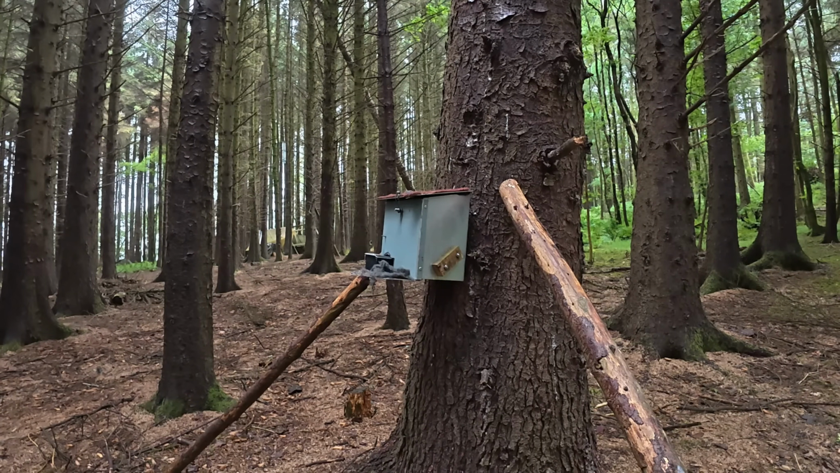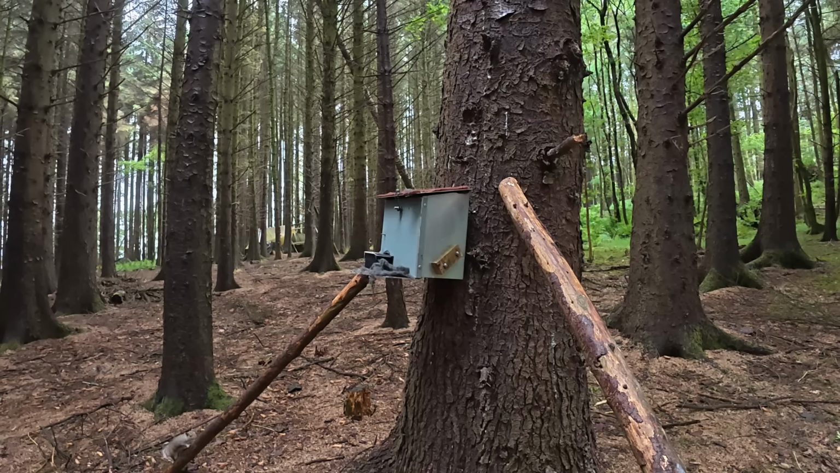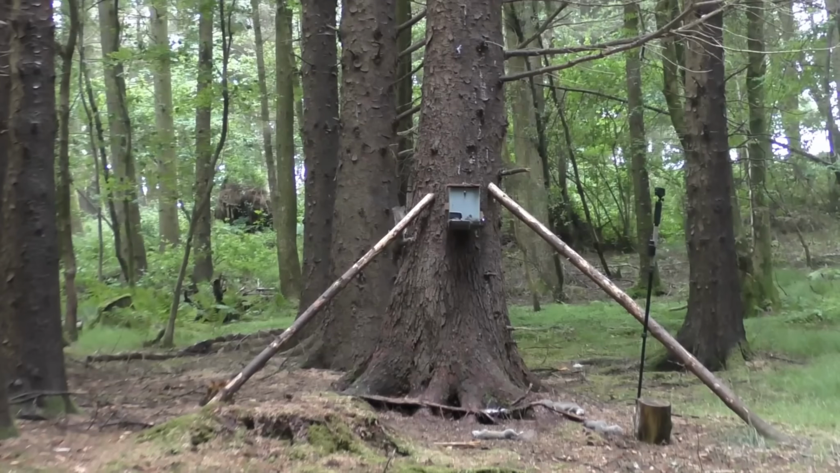But anyway, I'm certainly not going to complain because it's taken a pellet to the head, it's dead, it's clean. 4 shots, 4 kills, as clean as you like, and it doesn't even take long before we start seeing the 5th squirrel come along. And this one looks even more promising than previous squirrels.